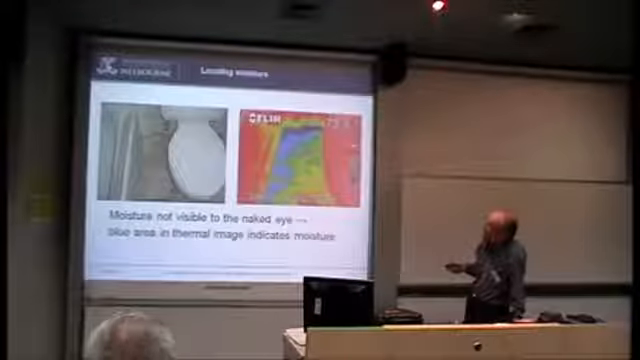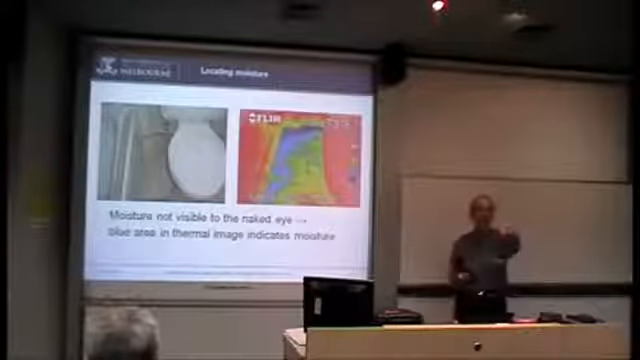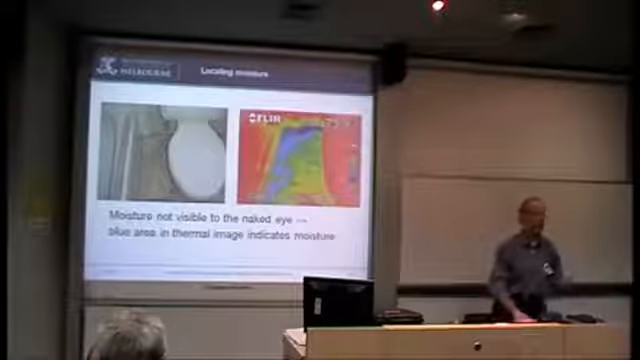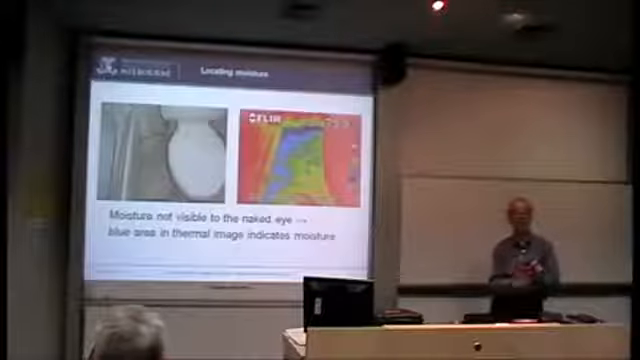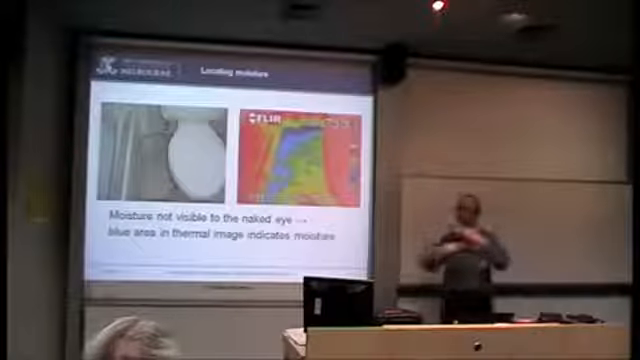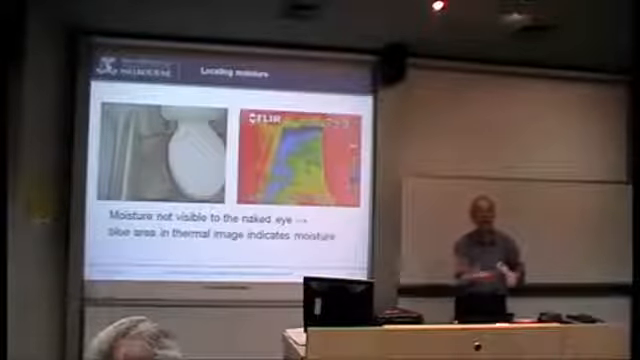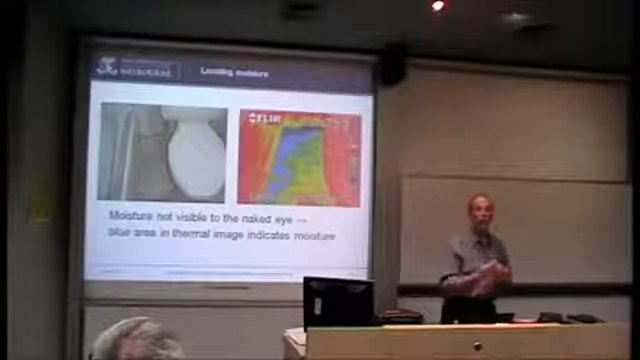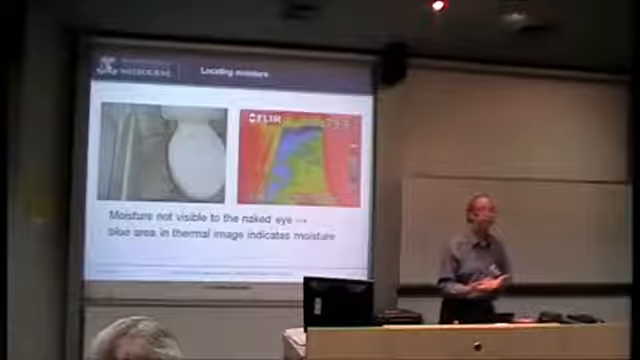Now, in this case where you've got the tiles, we were talking before about evaporation. There's probably not evaporation in this case, because vinyl tiles tend to be fairly impervious to the water. What's happened is the water's got down between the tiles and it's underneath, and we now have to look at different properties of water. Water has a high thermal mass.